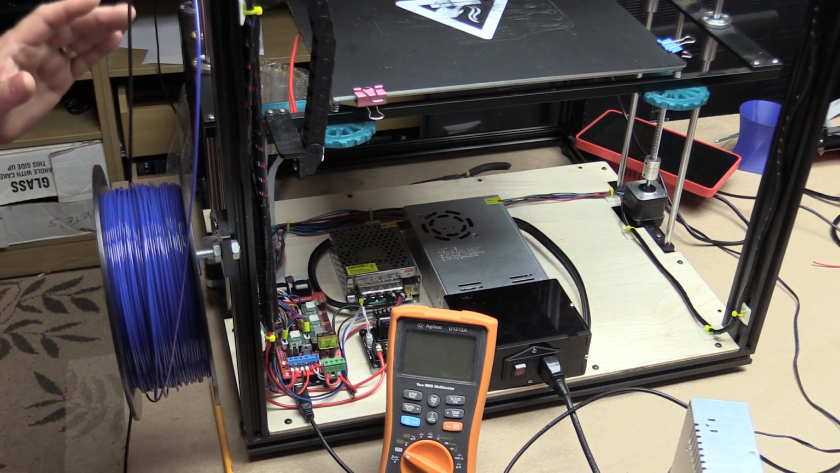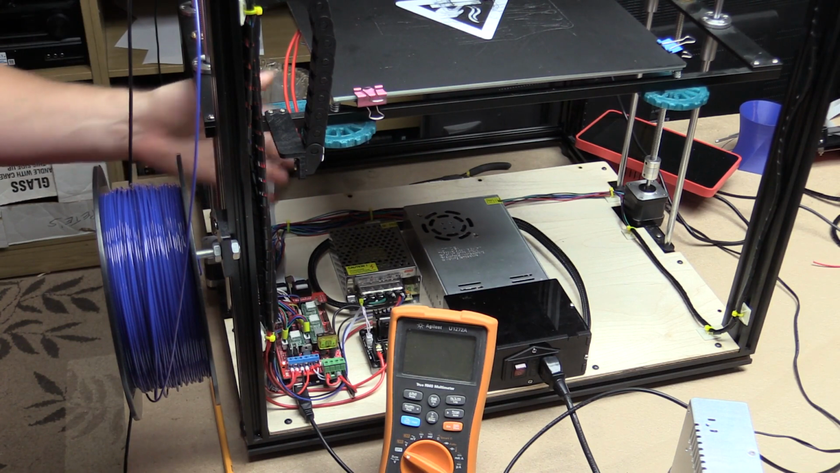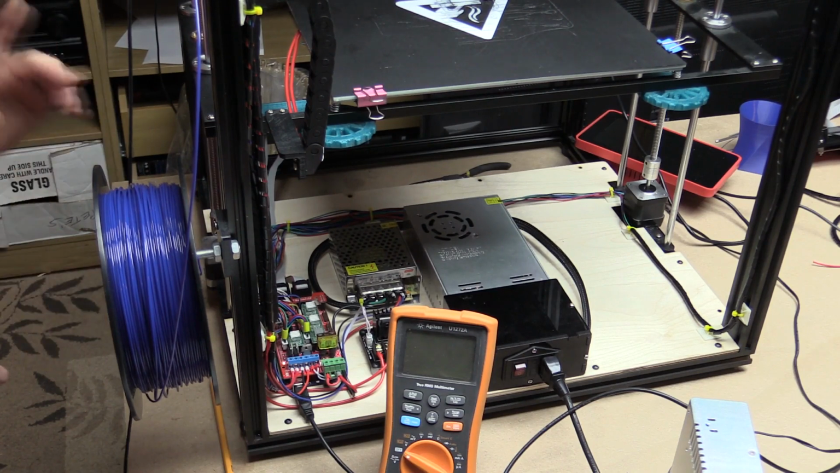And what I'm going to be trying to capture is the temperature of the heat bed, so we'll actually see how hot it will get, but also the temperature of the wiring. And I've got a multimeter here, and we'll also look at the voltage drop in the wiring. And this is where wiring matters, because you're going to start seeing some significant voltage drops in this wiring. And ultimately we will upgrade it, and you'll see how much of an improvement that will make.